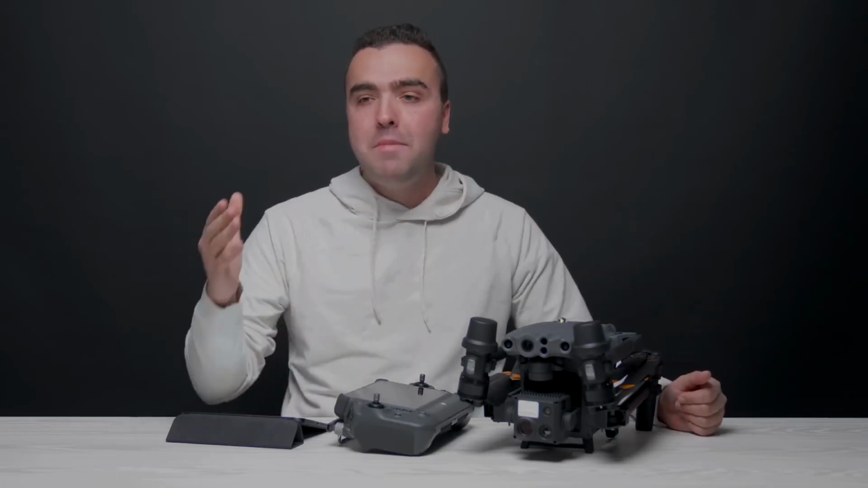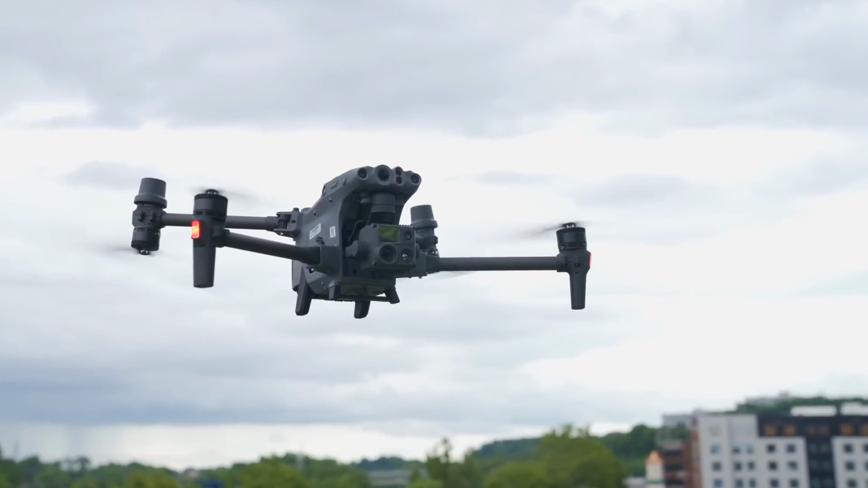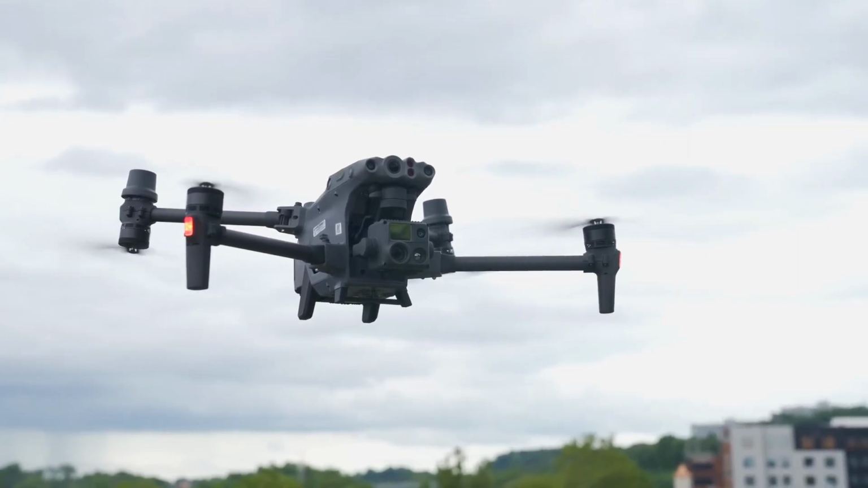She ran away from her home, night was approaching, so we needed to find her fast because it was getting very cold outside. Without any hesitation, I reached for the M30T because I knew that it would be the perfect drone for the job. So I loaded up my car with the drone and a portable power station to charge batteries on the go, and I was off to help try and find this missing person.